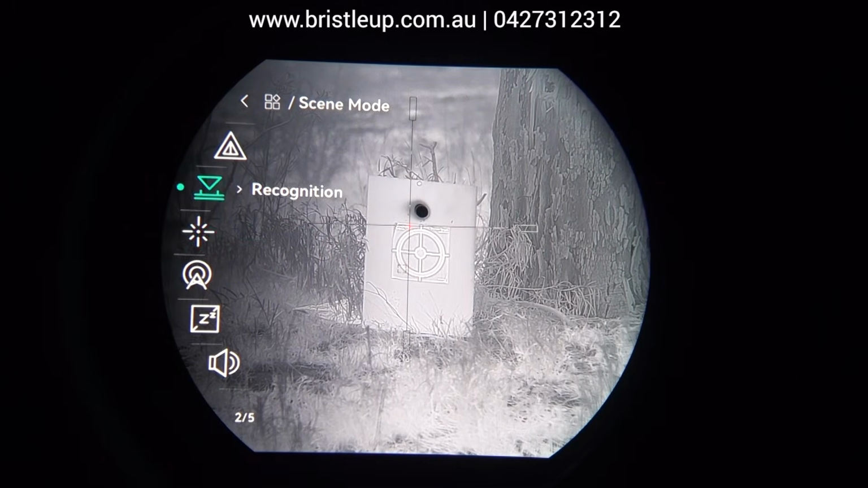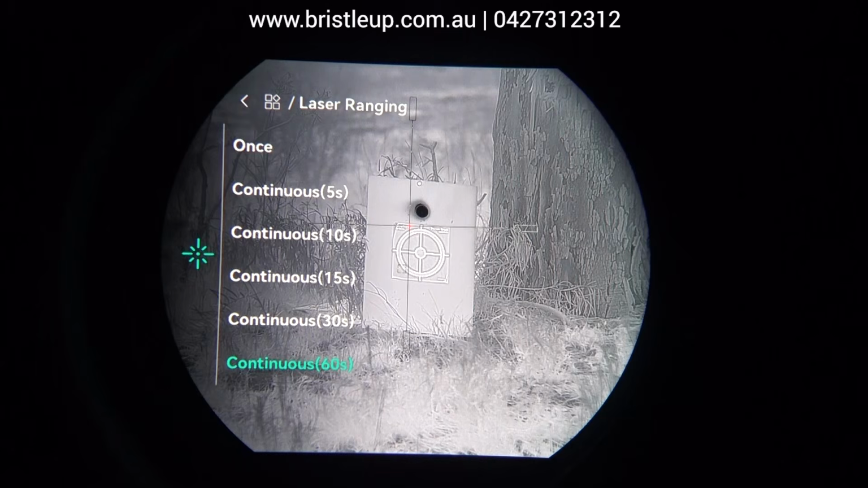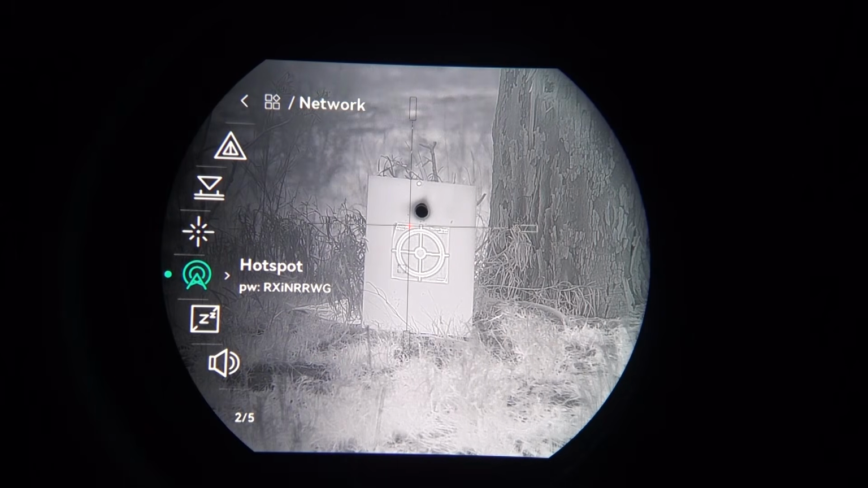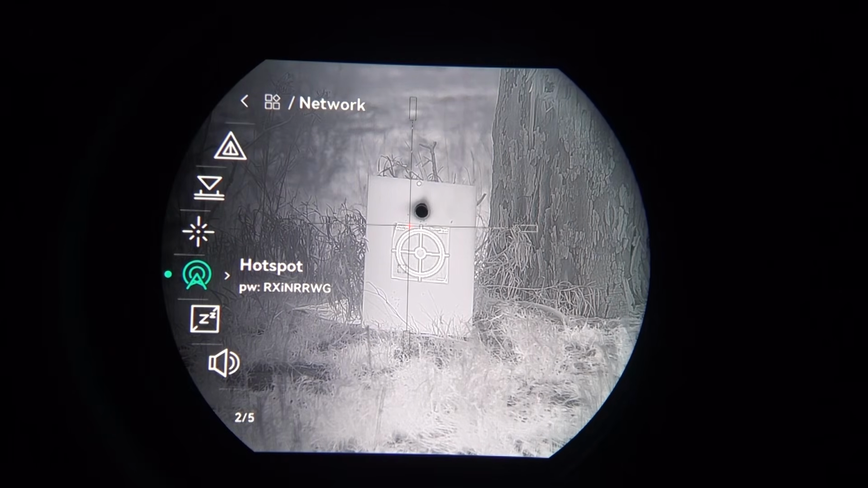I've always used recognition. Laser range finding. You can change this all the way up to continuous for 60 seconds. So when you press the range finding button, it will range for that amount of time. If you have ballistic calculation turned on, it'll only allow you to select once. And then moving on, we have our hotspot. If we turn this to hotspot, it'll turn our Wi-Fi connection on to our tablet.